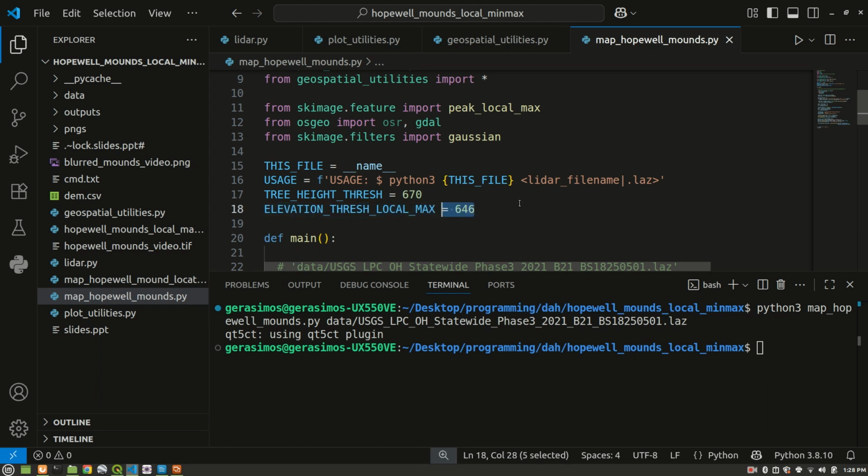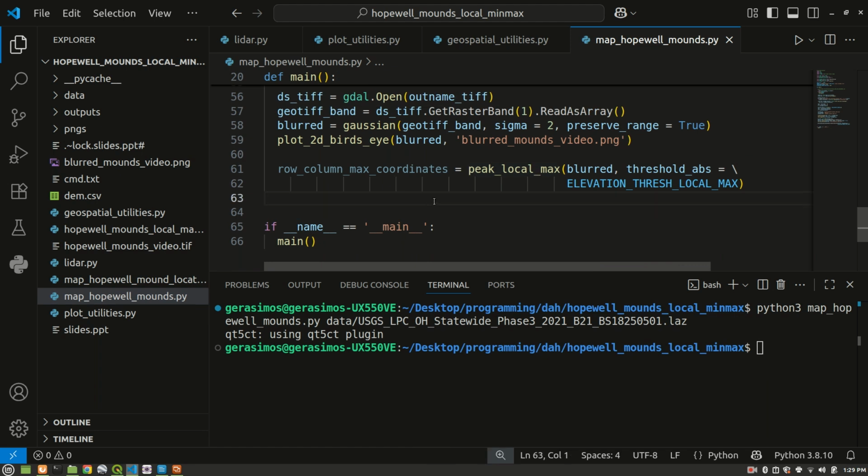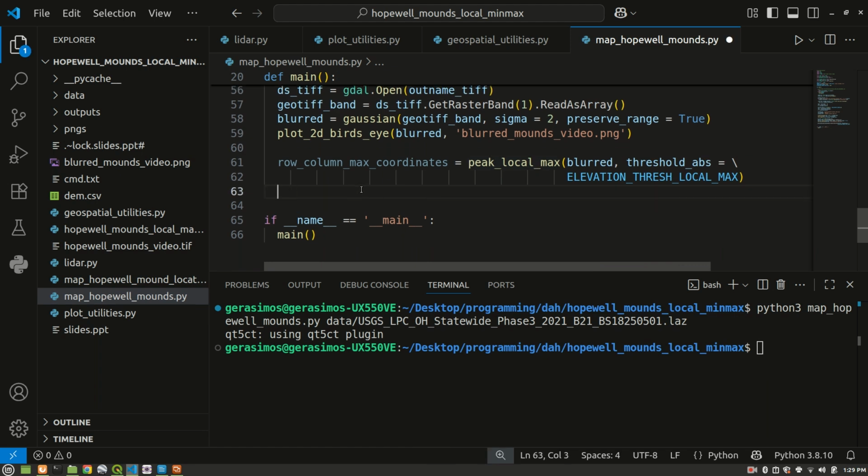And this is basically, when we apply the peak local max function up here from skimage.feature, we're going to want a threshold. So basically this function is not going to include anything below that threshold when it's looking for local maxima. All right, so we've got to use that threshold here, down below. So we got row column max coordinates, those are indices.